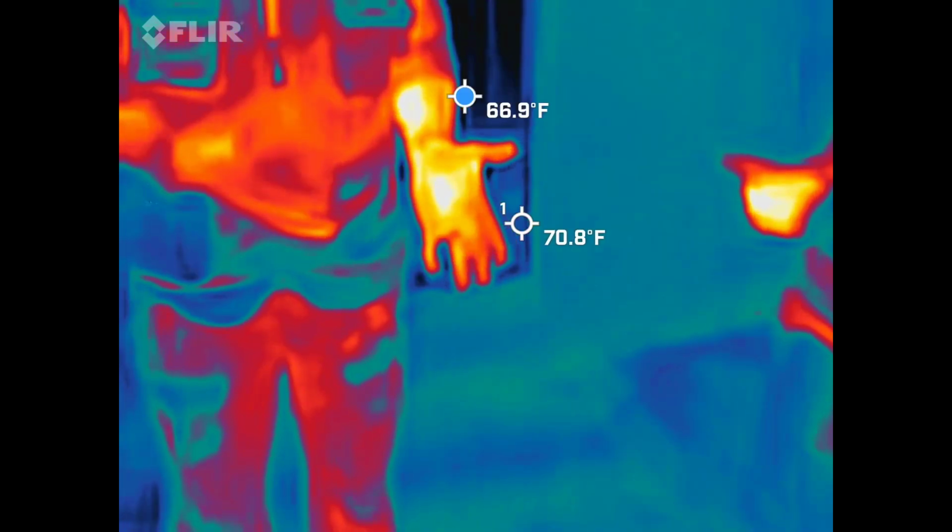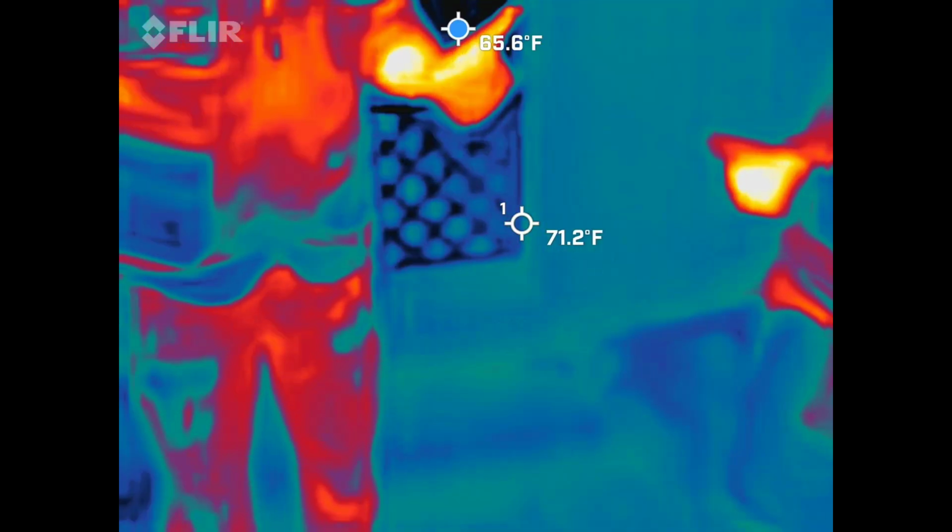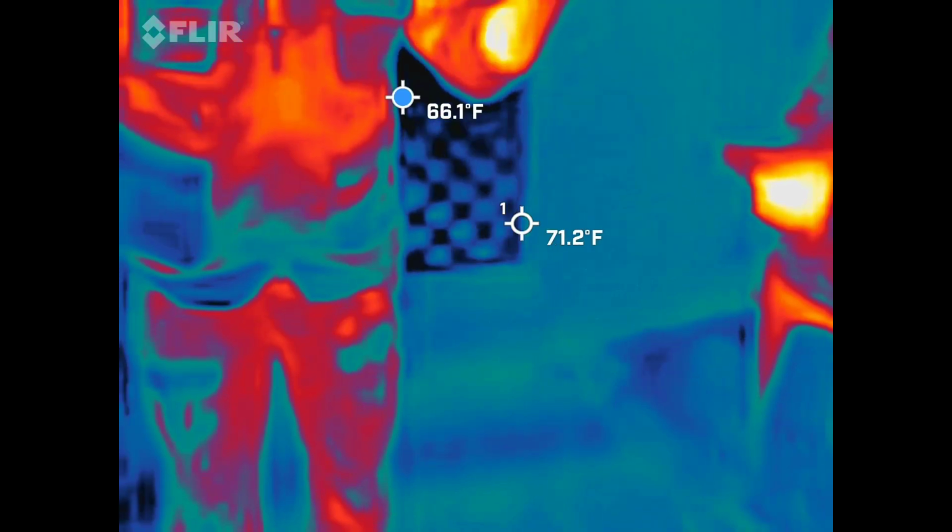So it was just kind of a shortcut, so that way they could go celebrate the win a lot quicker than having to double back with all the dead weight, literally.